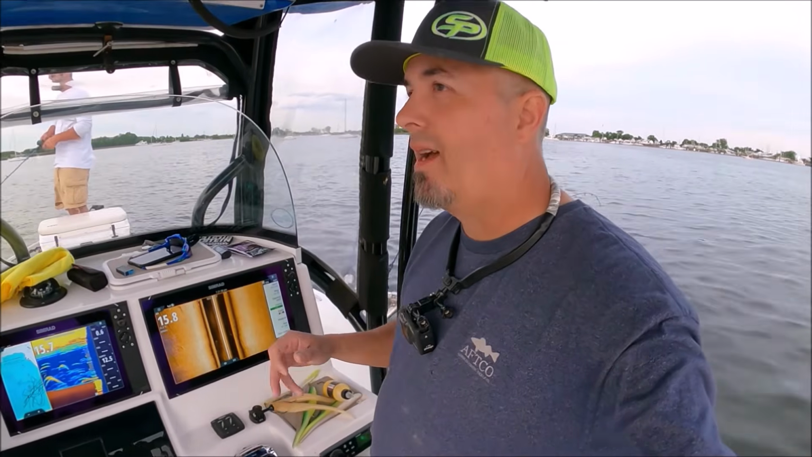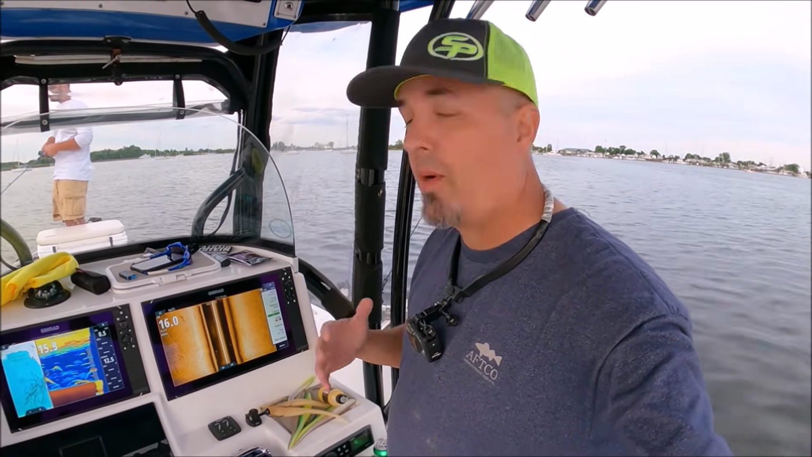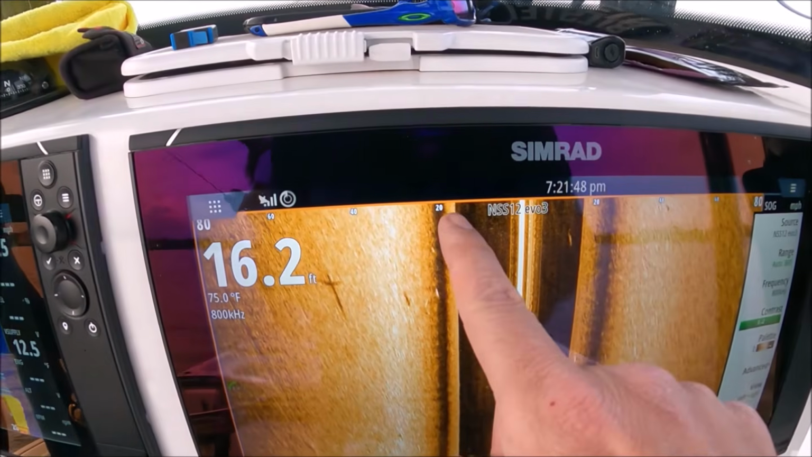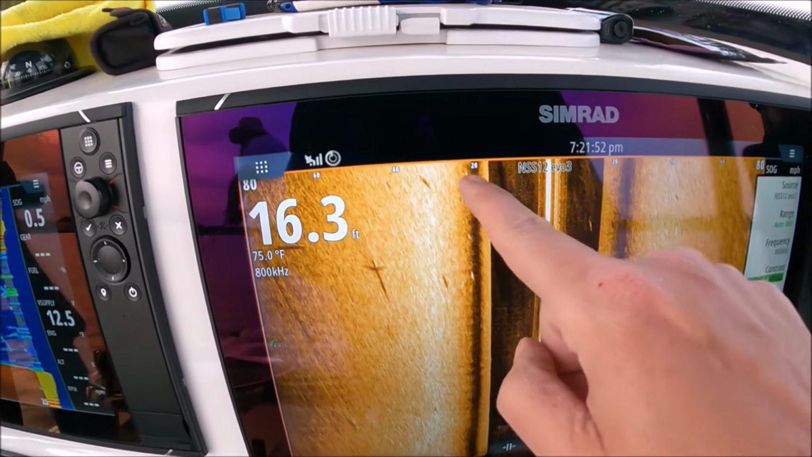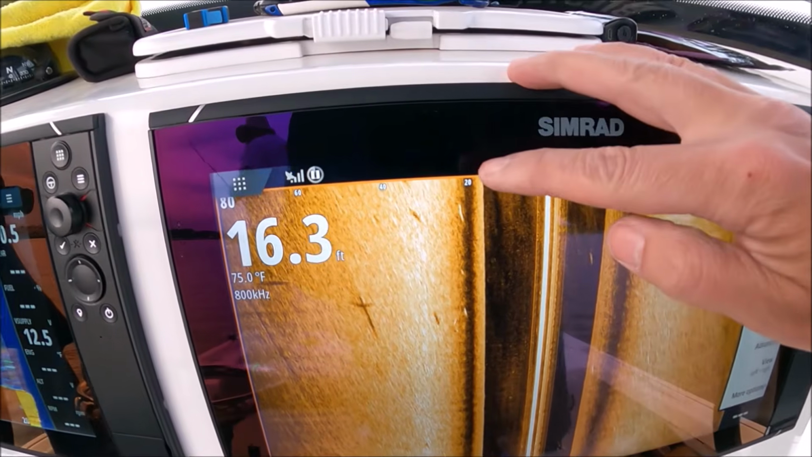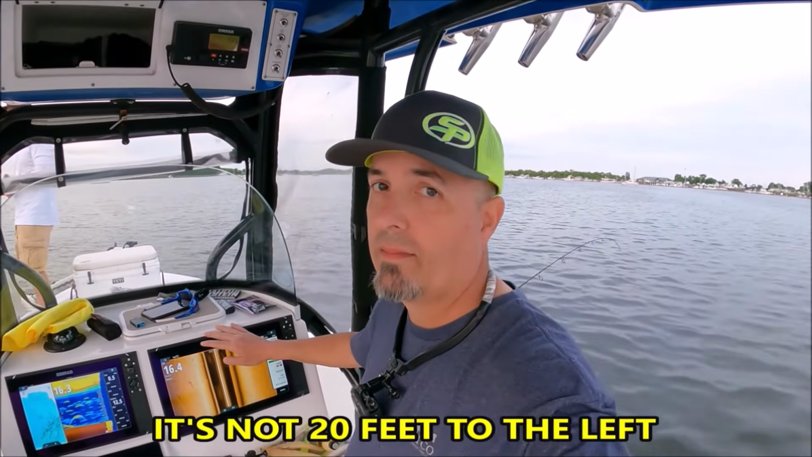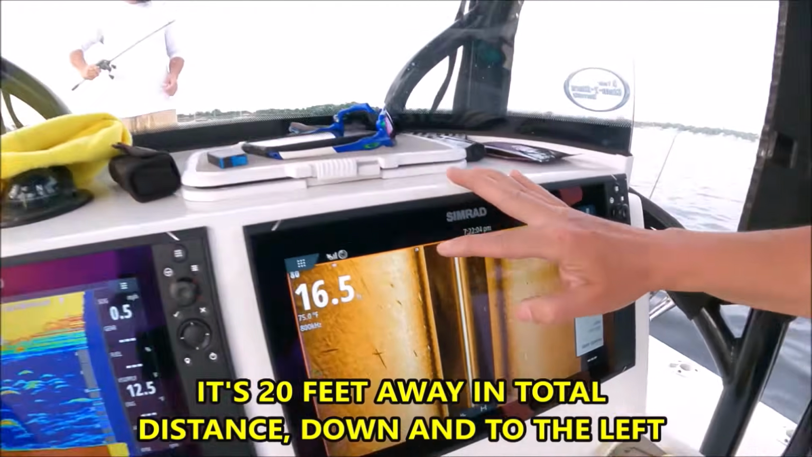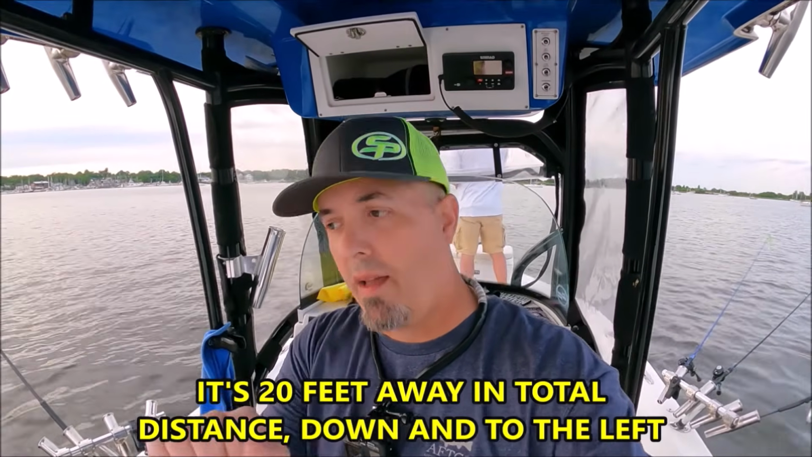One little thing that very few people know, I don't know why that is, but it's pretty important: your range numbers up here. So you see 20, 40, 60, 80. That's where I have my range set right now. And you saw that striped bass right by that 20 mark. That fish is right underneath the 20 mark, but it's not 20 feet away. Okay? That mark is 20 feet away from the transducer, as if you put a tape measure on the transducer and pull that tape out to that fish.